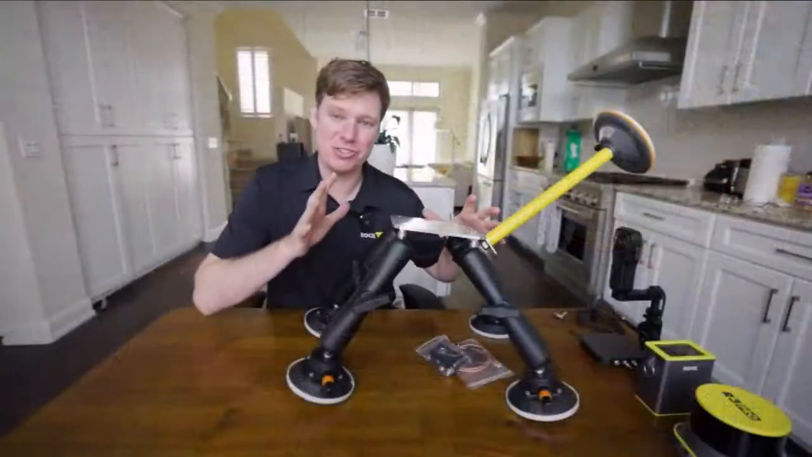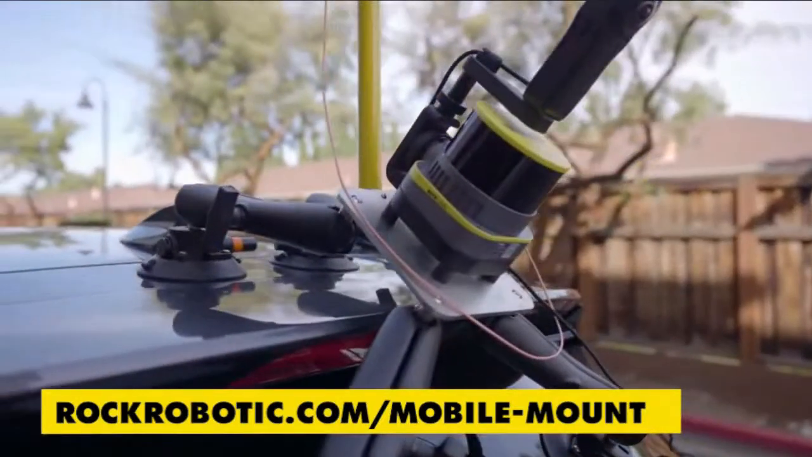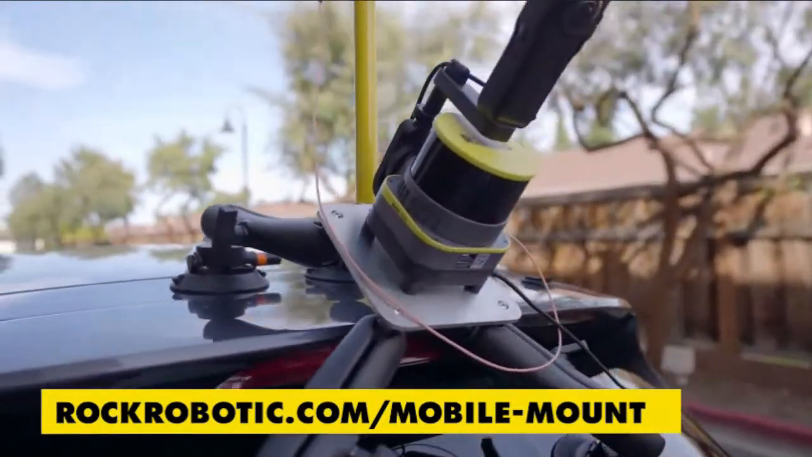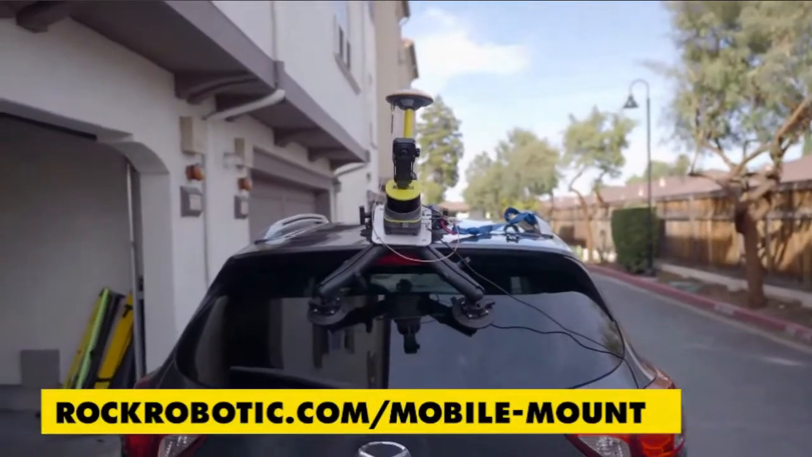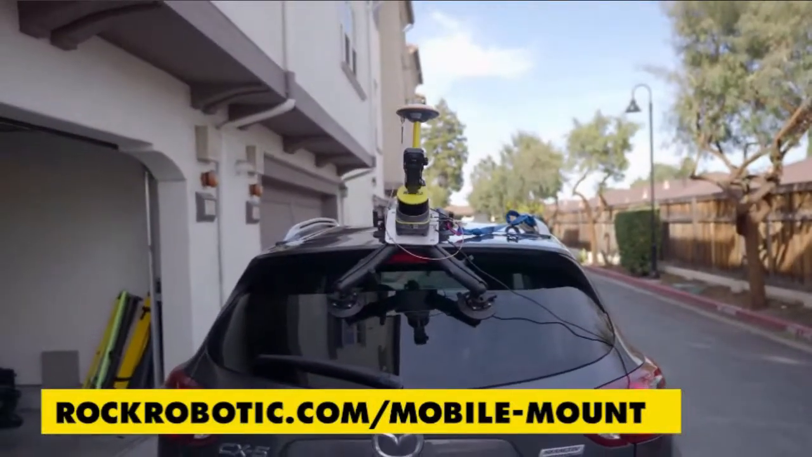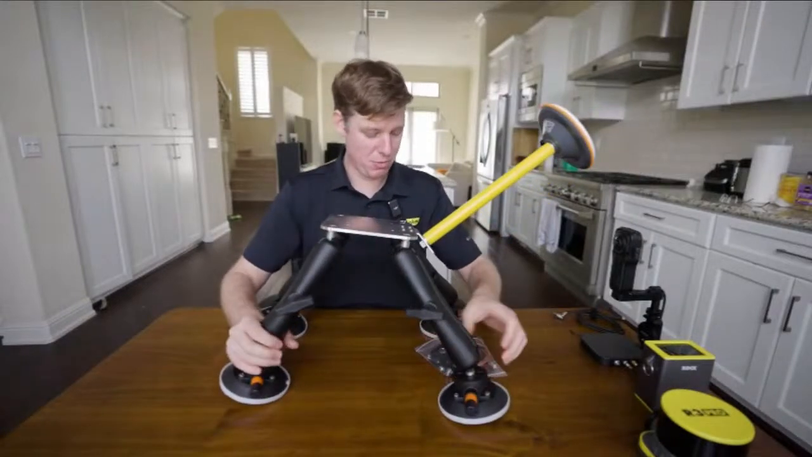So today I want to introduce you to the brand new Rock mobile mount. How does the R3 Pro connect to the mobile mount? We're going to go outside and install it on my car, and I'm going to show you how all that works. So right here, this is the new mobile mount.